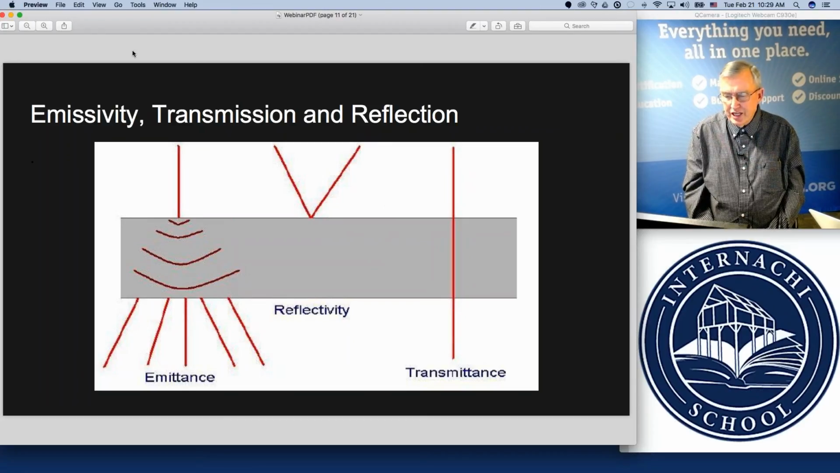So that's an interesting phenomenon, and a good tool to add to your tool bag, a trick to the trade for thermal imaging on a very wet and moist day.